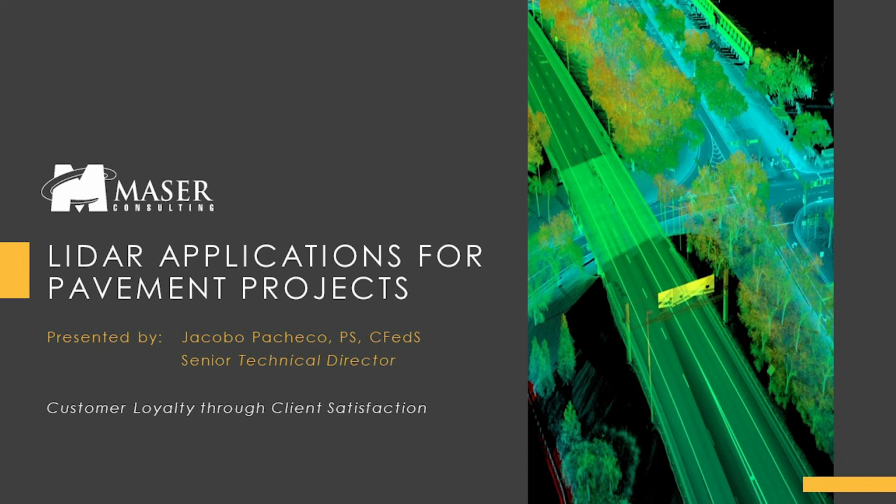So first off, I know most people tuning in are relatively familiar with mobile LiDAR. So my goal here today is to just dig a little deeper and showcase the benefits of utilizing mobile LiDAR on pavement projects.